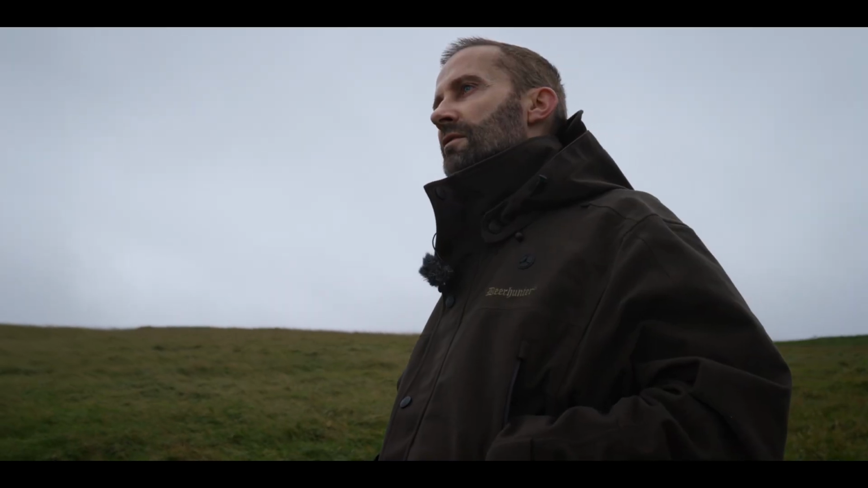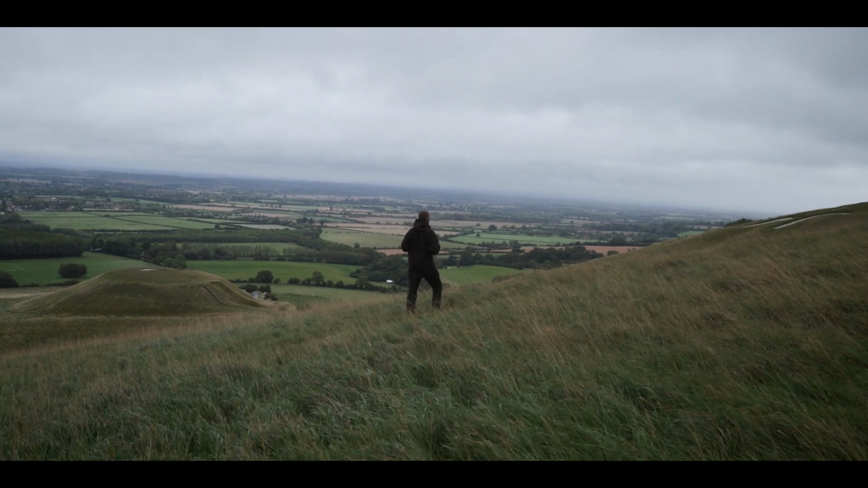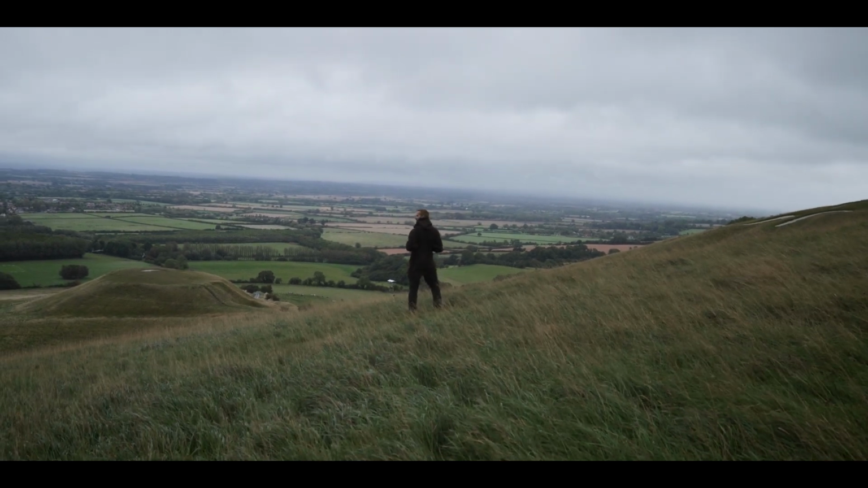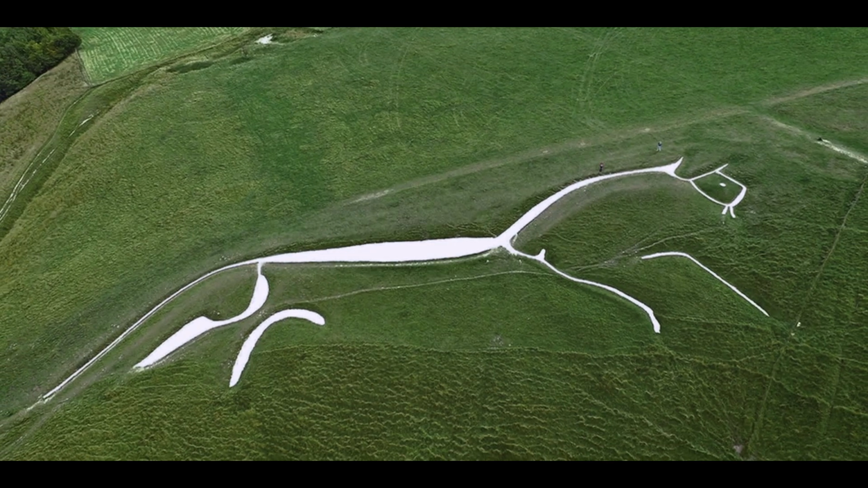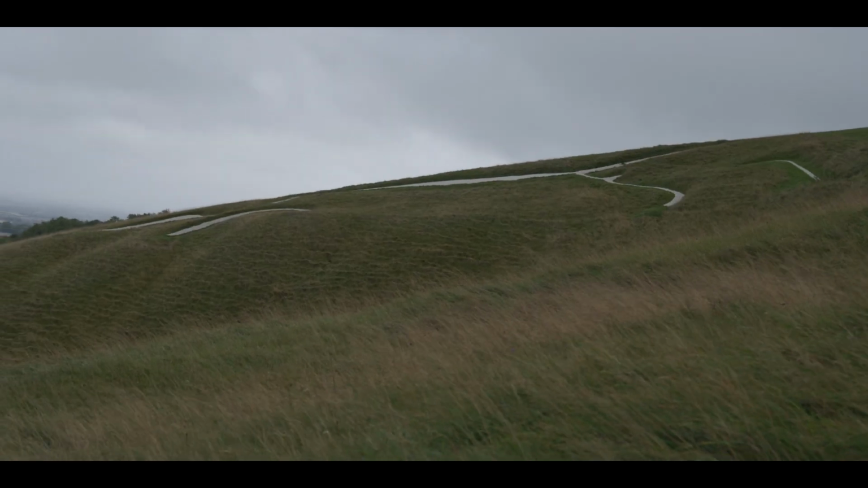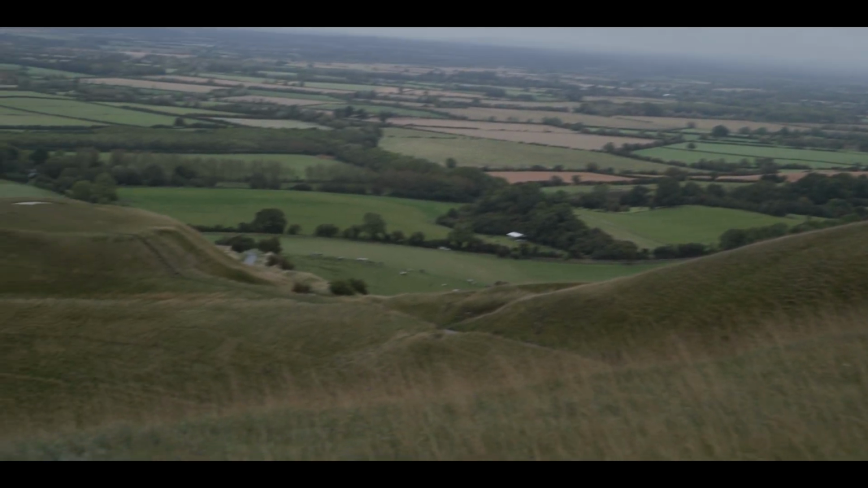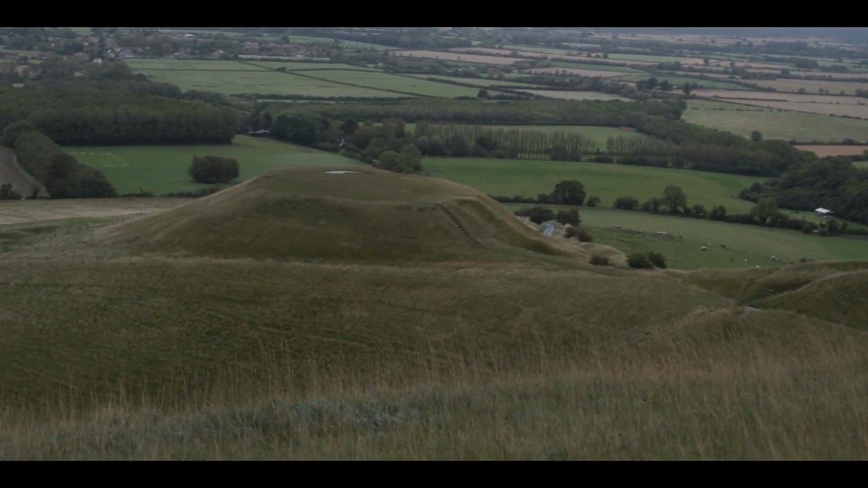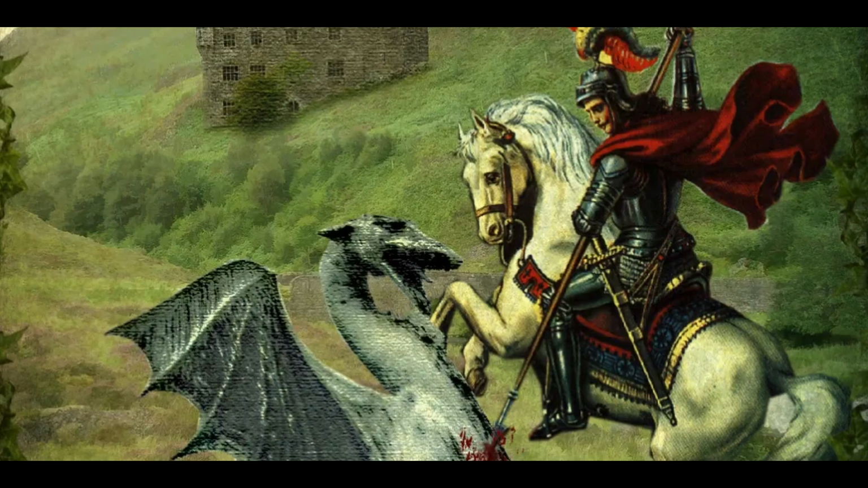Found along the ancient 87-mile chalk ridge known as the Ridgeway, a route first used by prehistoric man, lies an ancient landmark, a 3,000-year-old chalk horse known as the Uffington White Horse. And beneath the horse, Dragon Hill, a natural hillock, the name for which comes from the legend that this hill was the very place where the patron saint of England, St George, slew the dragon.